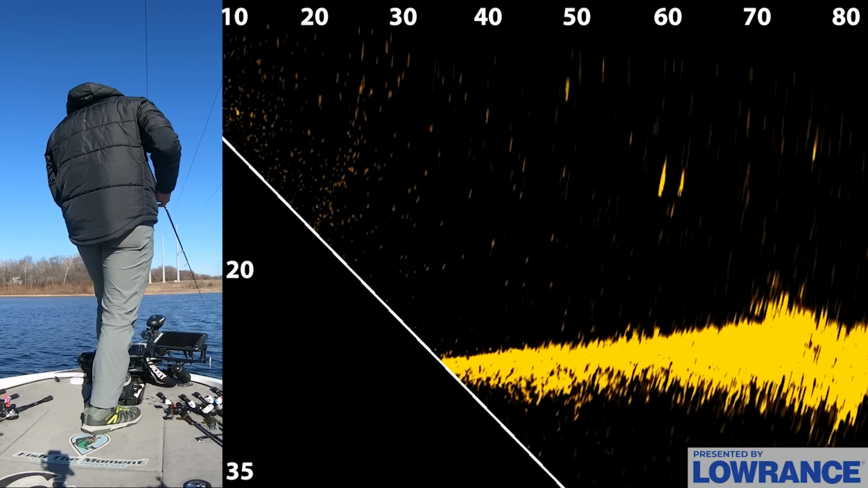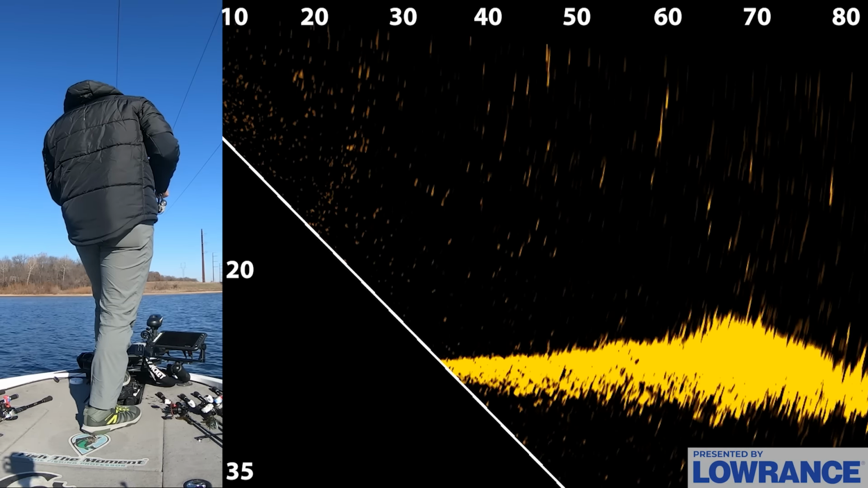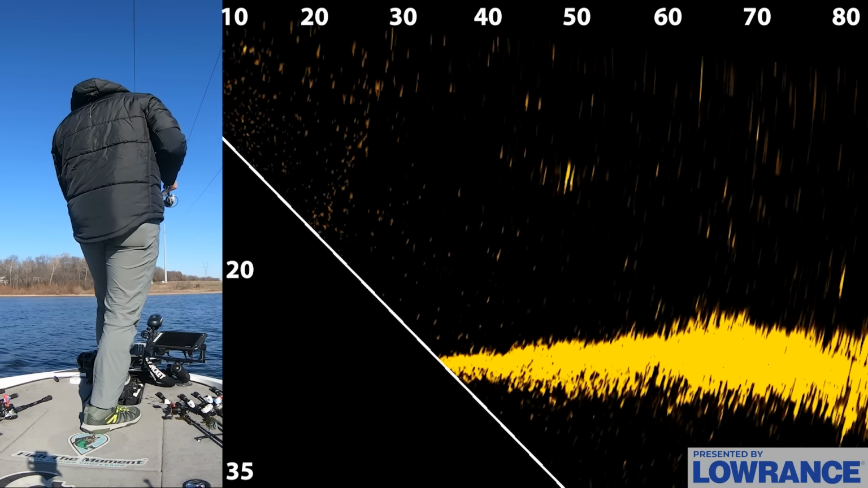There's some fish out here 60 feet out, 15 feet down. So a couple of things you'll notice about this Eagle Eye. One, the screen's kind of cut off at the bottom, and that's because there's only a third of the transducer beams as you would normally get on a standard forward-facing sonar.